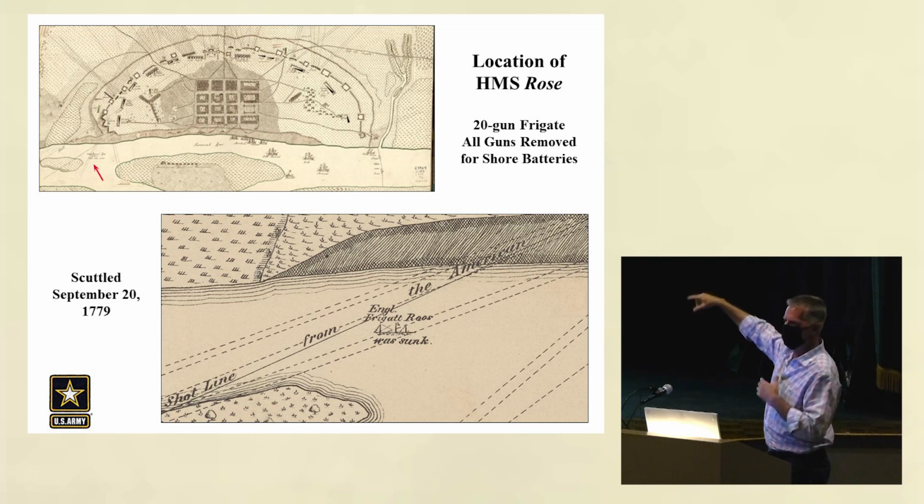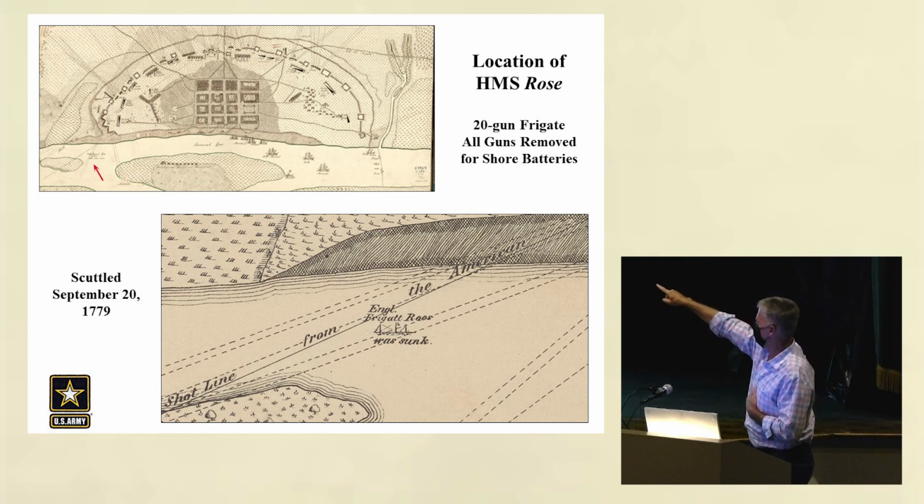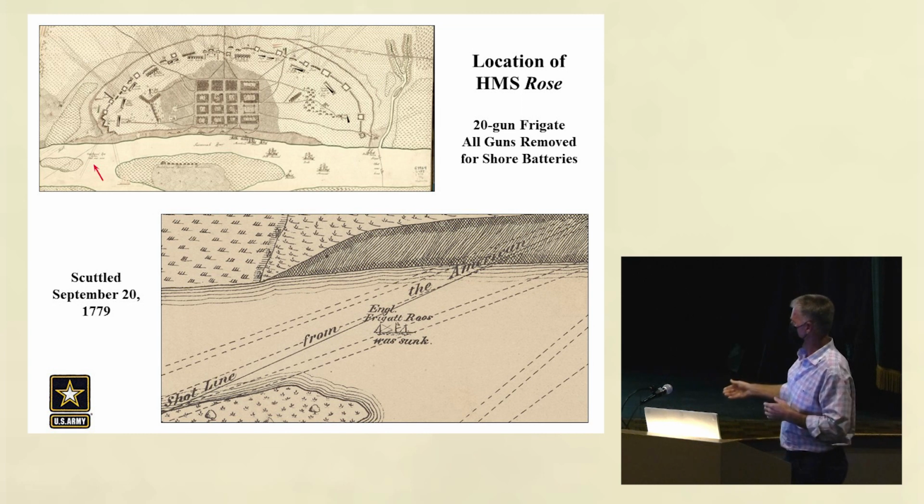You can see all the little parks that are still here in the most beautiful city along the coast, in my opinion. But you see the gun emplacements, the earthworks around the city. The arrow points to the location of the Rose, which in the excerpt is right here. English frigate Rose was sunk.